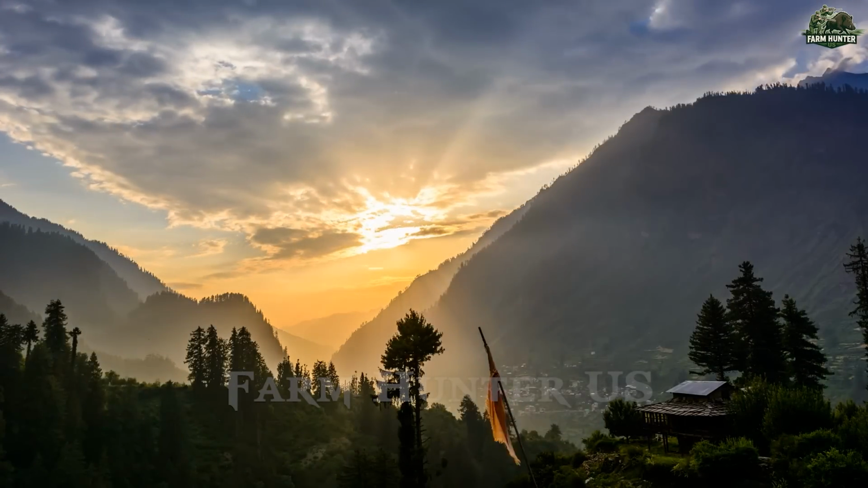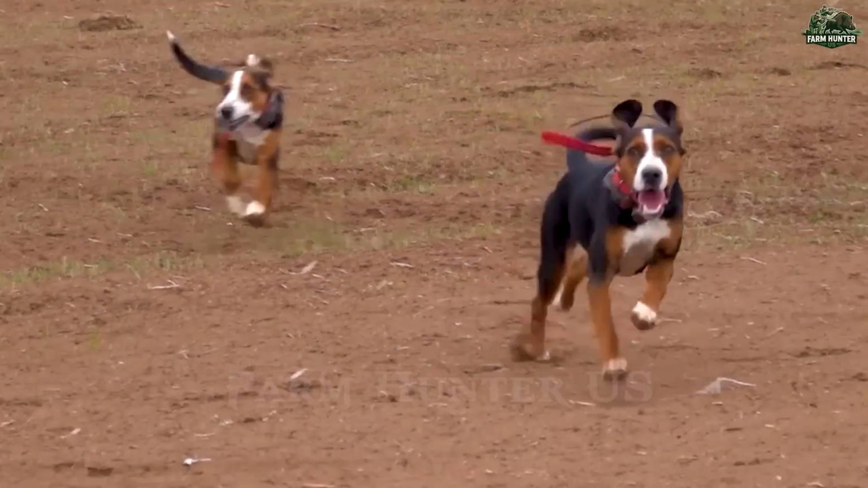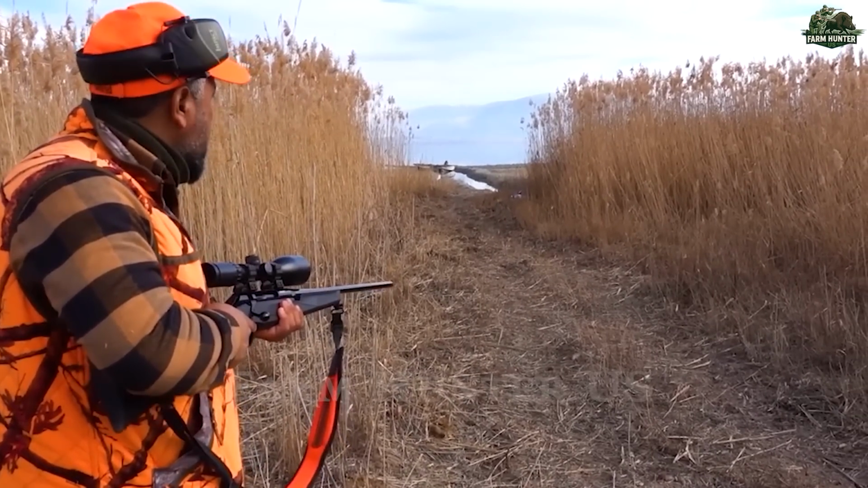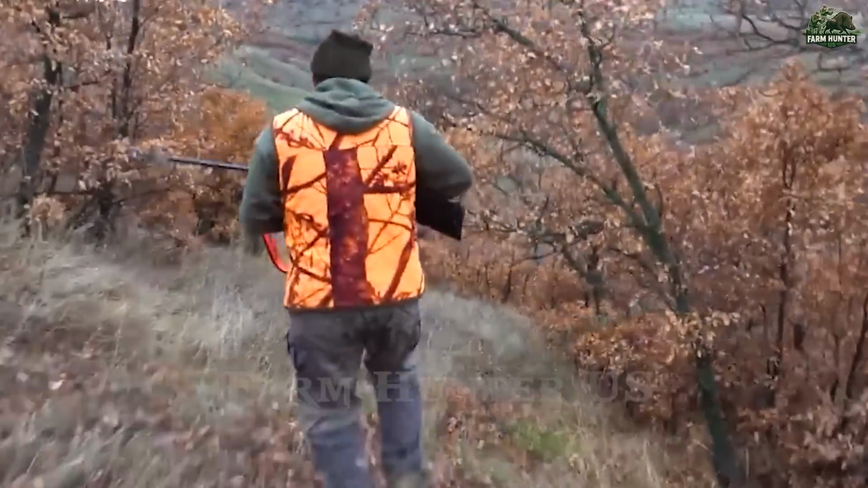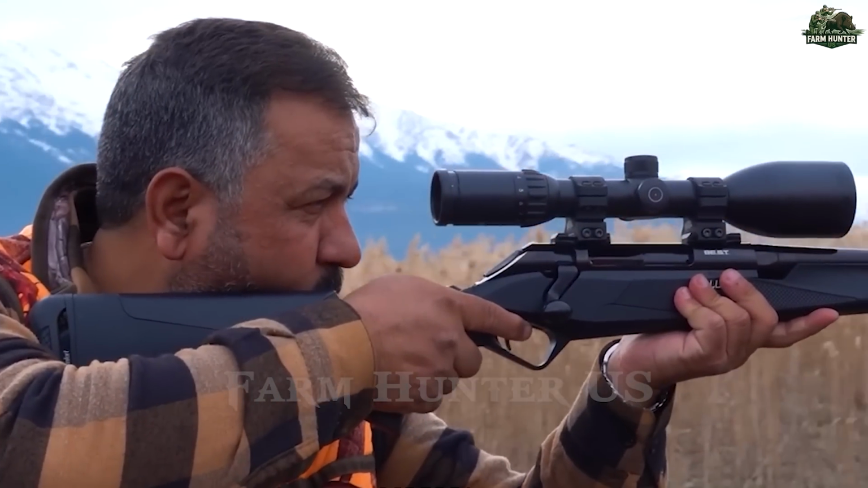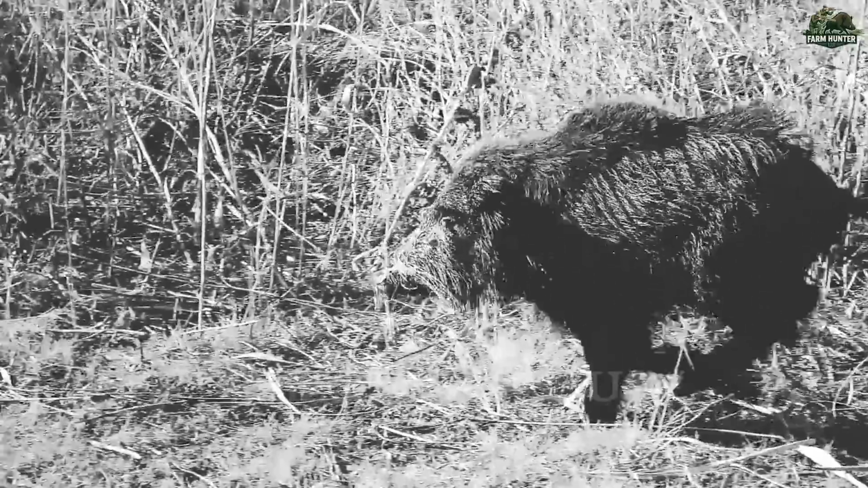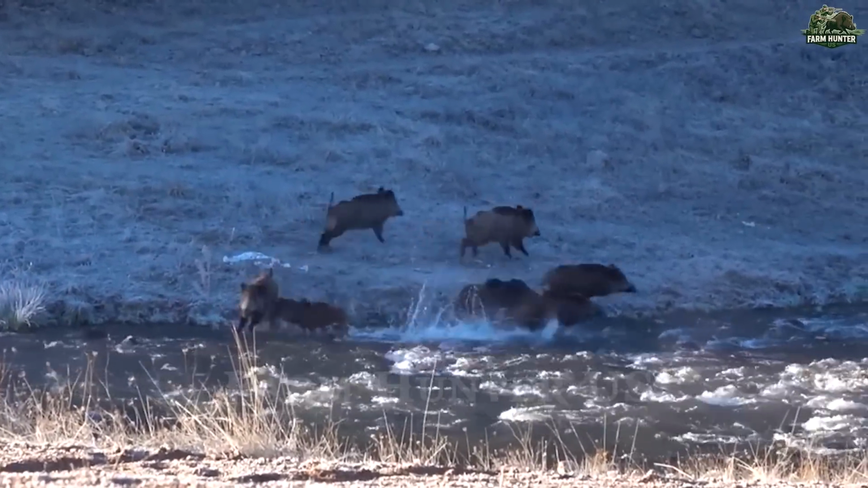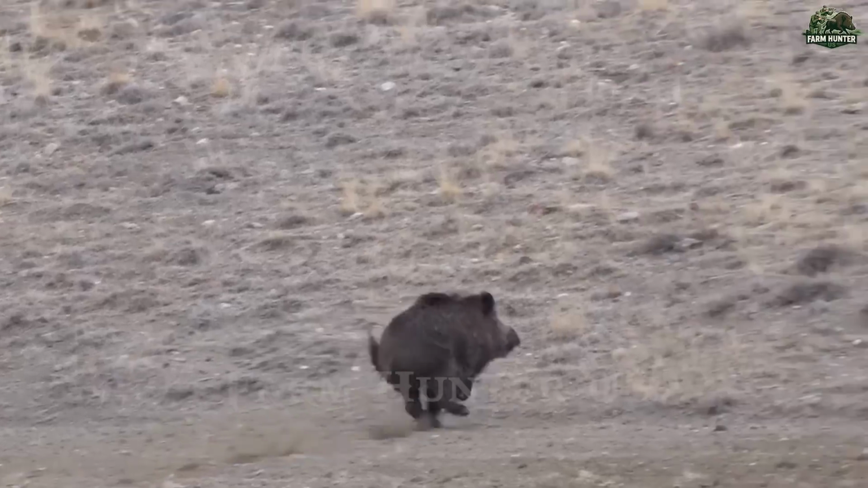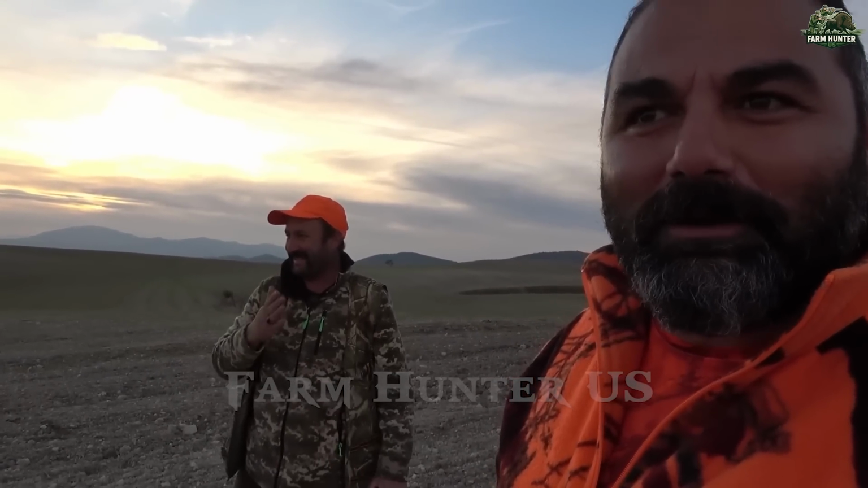By the time we descended the mountain, fatigue had set in. Our clothes were damp with sweat and dirt, but the dogs pressed on, noses to the ground, never quitting. Suddenly, their barks changed, sharper, more frantic. I grabbed my rifle and moved in fast. A dark shape shot out of the brush like a missile. I reacted on instinct, fired once, and watched the boar crumple mid-charge. It was over in a flash.